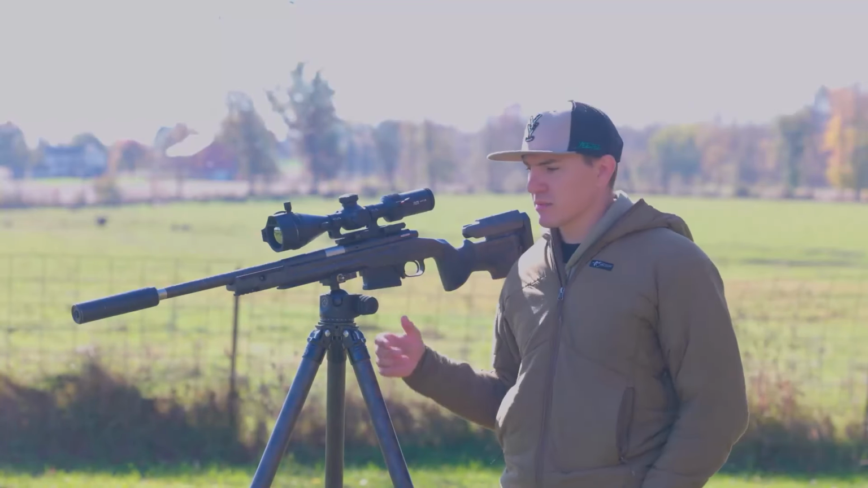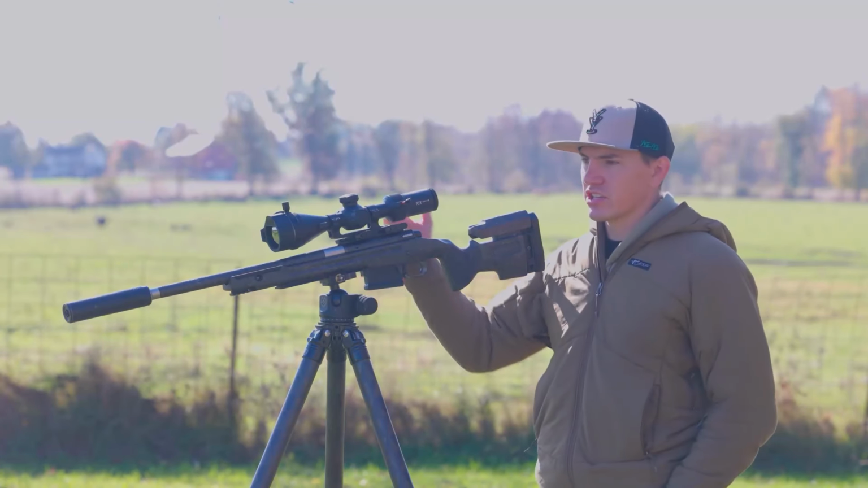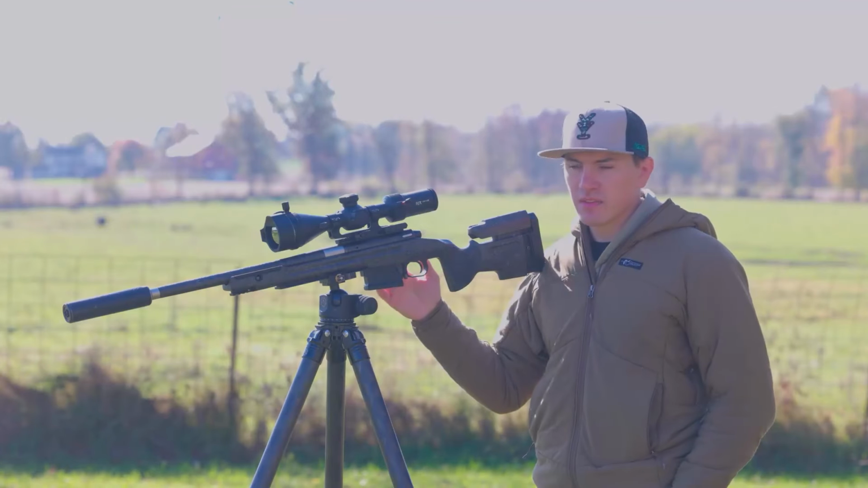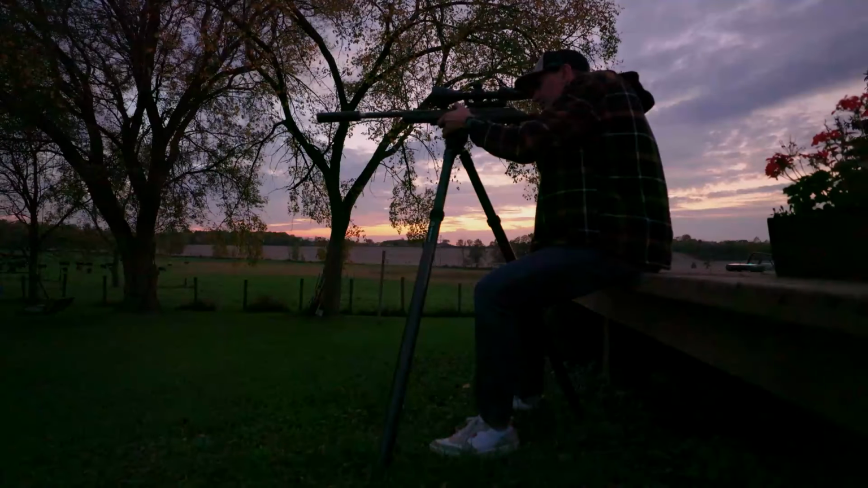Before we wrap it up, I'll give you guys just my thoughts on this optic from running it the other night, my experience with it, what I thought of the optic, and actually getting some kills with it. It is a very clear 640. The optical zoom, I love it. The recording, super nice. Zeroing it, like I told you guys about, was super easy. Two shots, I was dialed in and I was hunting.